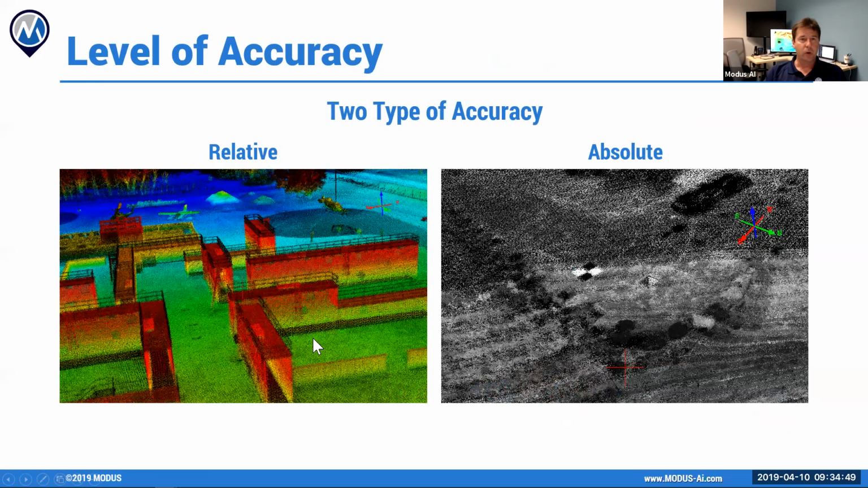All right. So I did say I was going to talk about levels of accuracy. And the first thing I want to kind of demystify, because what we see in the market is, hey, look at all this accuracy. I'm getting within 3 millimeters of accuracy. Well, I'm sorry, there's very few sensors on the planet that are going to get you 3 millimeters of geospatial accuracy unless you're doing some phenomenal things, especially with a mobile sensor. And so what they're really talking about is the relative accuracy.